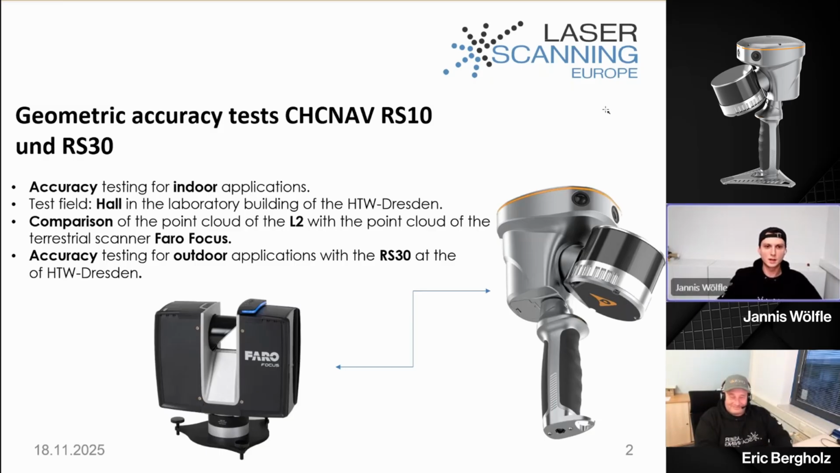My task was to check the geometric accuracy of the mobile scanners from CHCNAV, and therefore I did some testing indoor and outdoor. For outdoor applications, we can see the scanner has a quite big GNSS antenna on the top, and at the bottom we can hold up the GCPs if we have some while we are scanning.